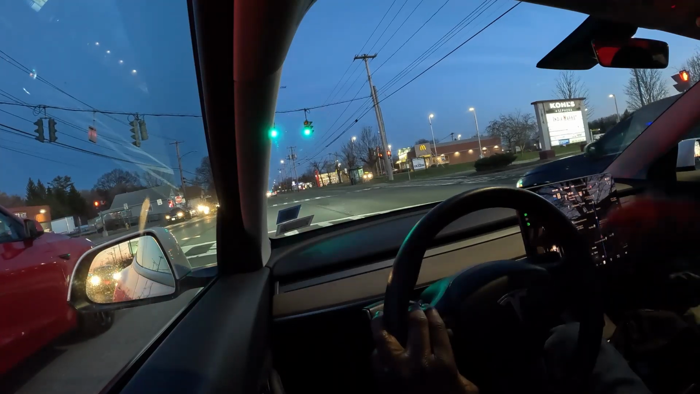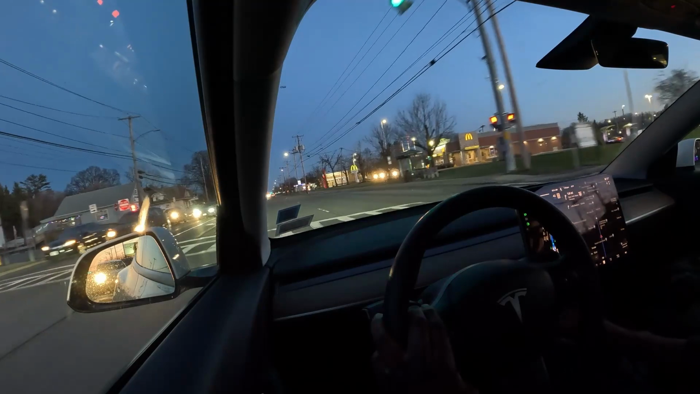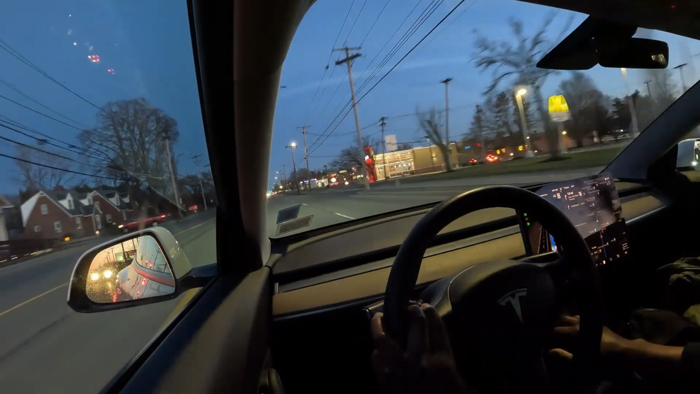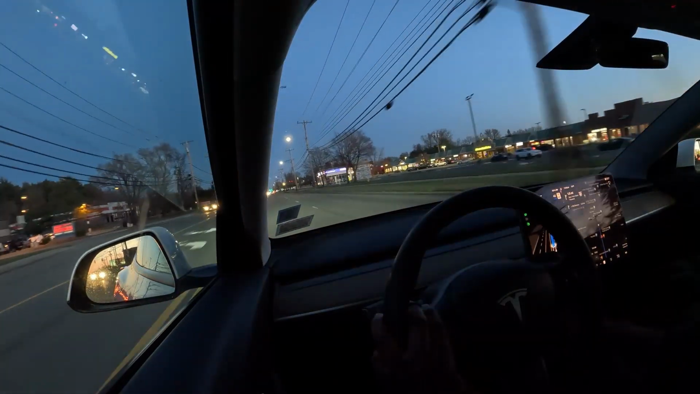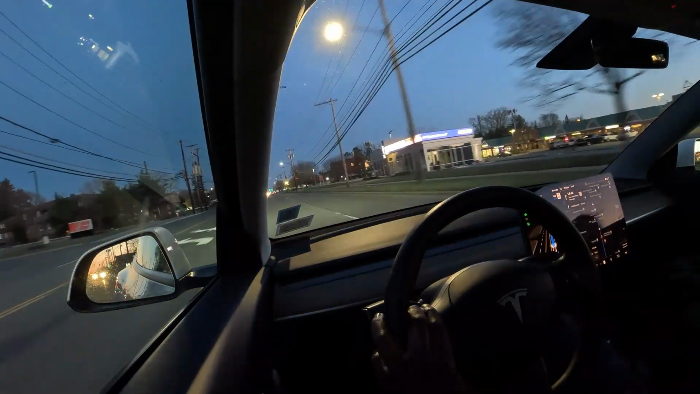Pretty good visualization of what's going on, all the traffic lights, cars next to us. It's in standard acceleration, so it's a little brisk. I could put it in chill mode to make it a little bit smoother, but not a big deal for me.